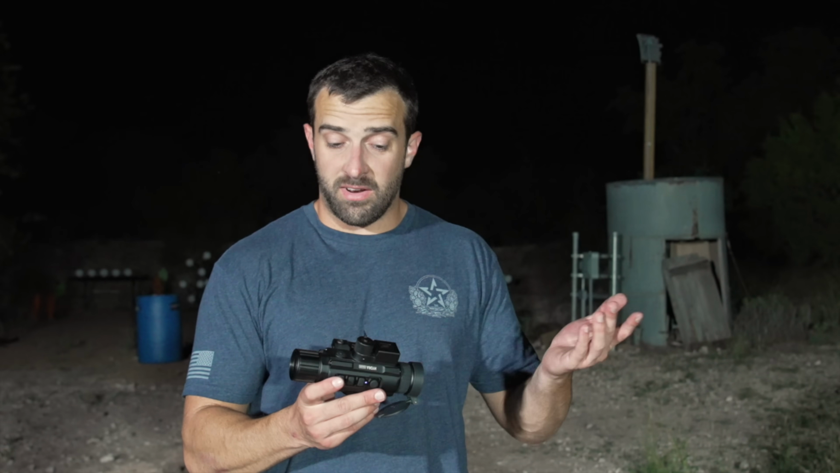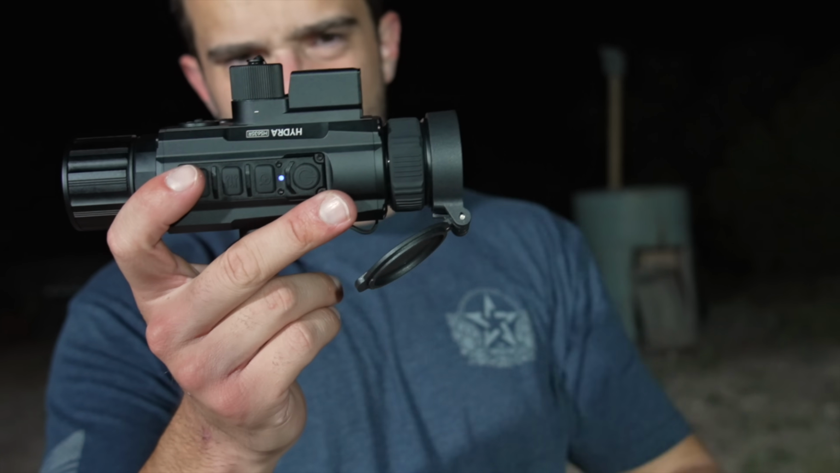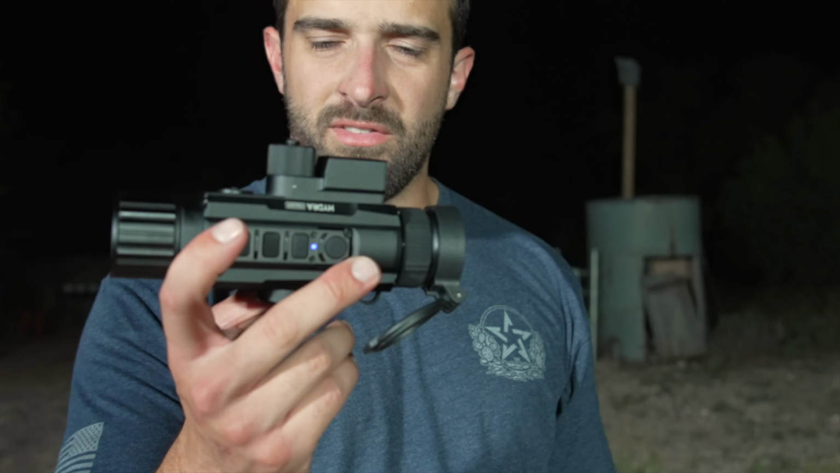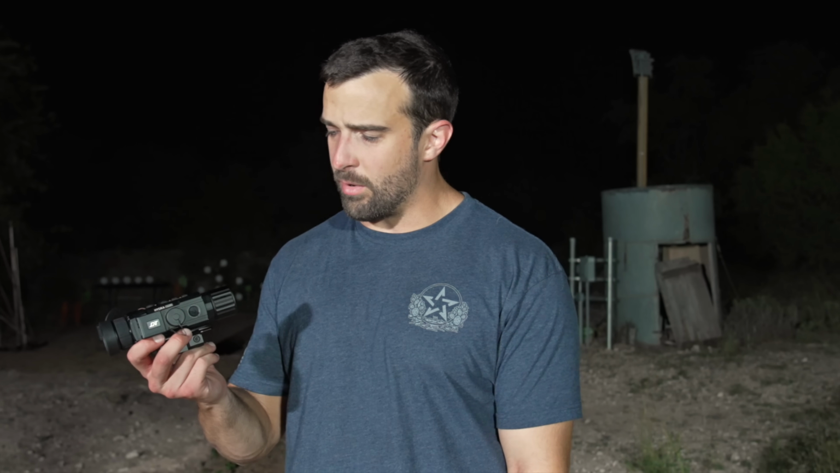And this is now a range-finding ballistic calculator version. And again, all it means is it takes up just that little bit more space. Not really big of a sacrifice whatsoever. This is pretty easily my favorite thermal I own right now. Just as far as its clarity is plenty fine for whatever I need to do.